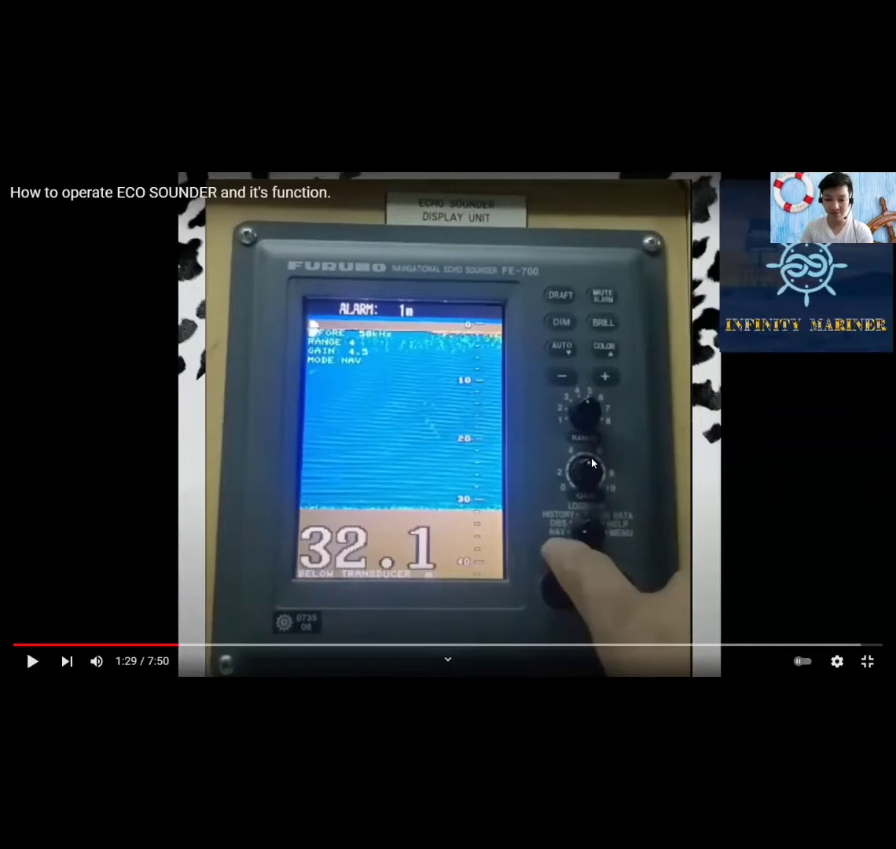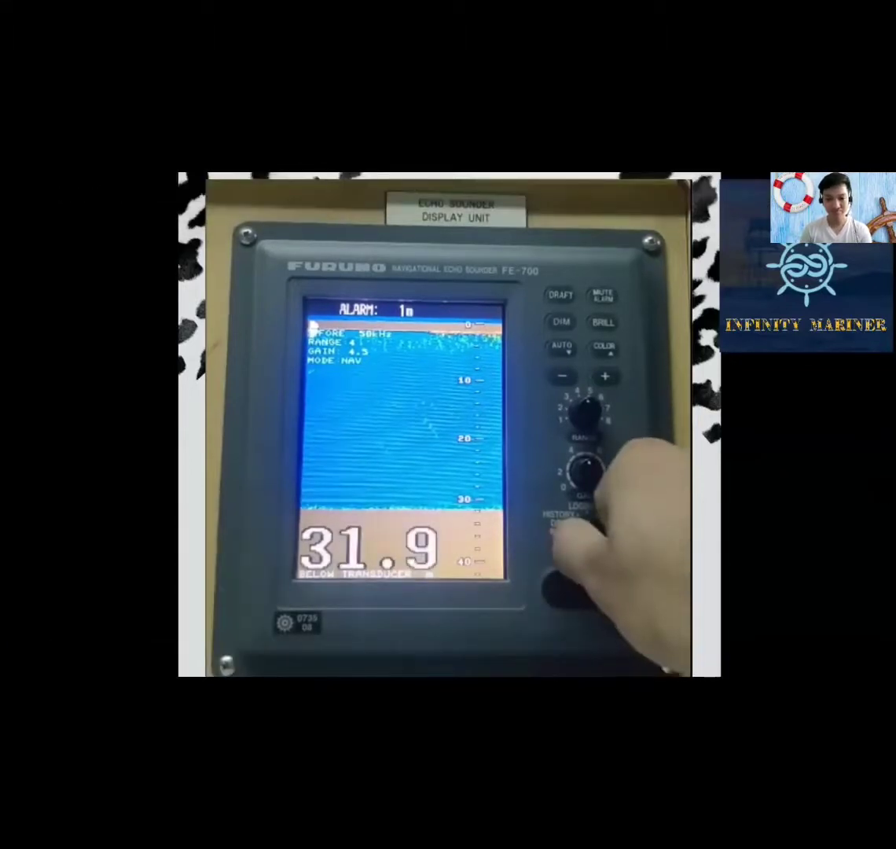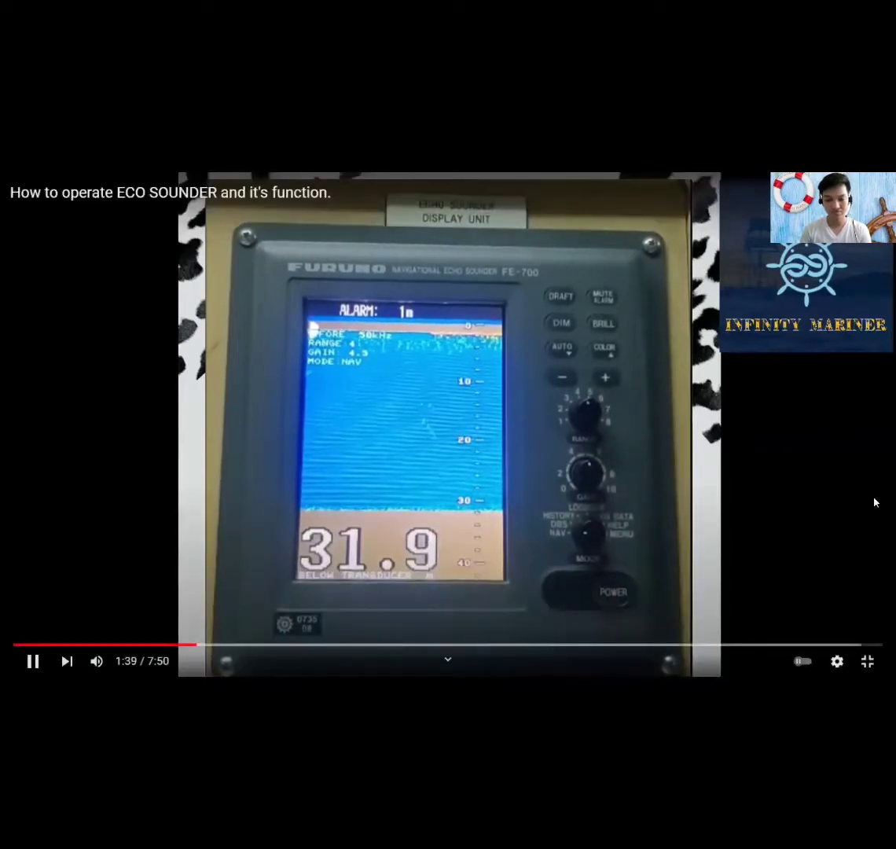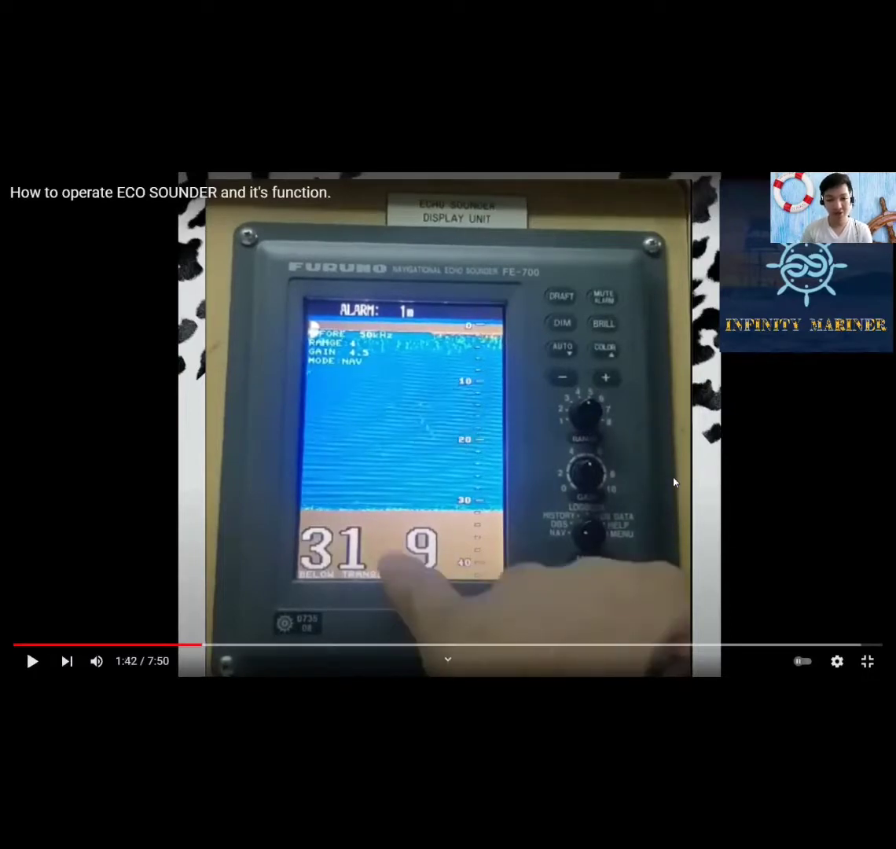So first, we have the nav mode. The depth from the transducer to the seabed and bottom clearance is shown on the screen. Note, below transducer appears at the bottom of the screen in this mode. If the transducer setting is depth, below keel appears at the bottom of the screen. So in nav mode, we get to see the draft below keel.